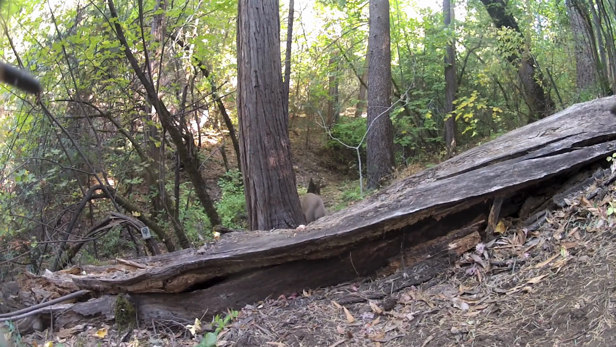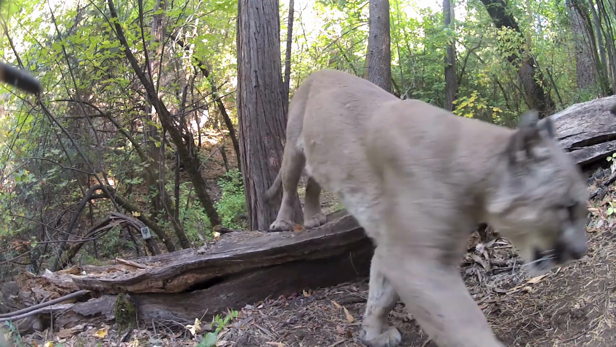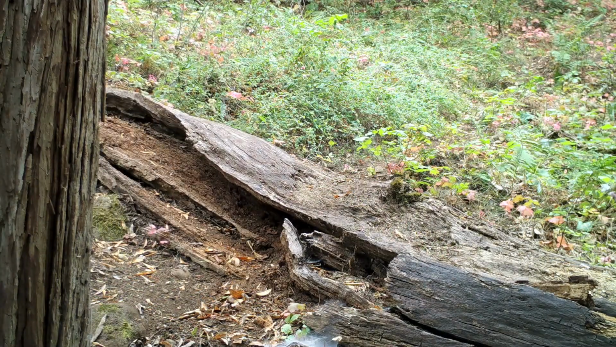The big male had tanked up at the creek and was headed for the ridge. The trail to the creek gets a lot of traffic, and all of us have to cross this old cedar log.